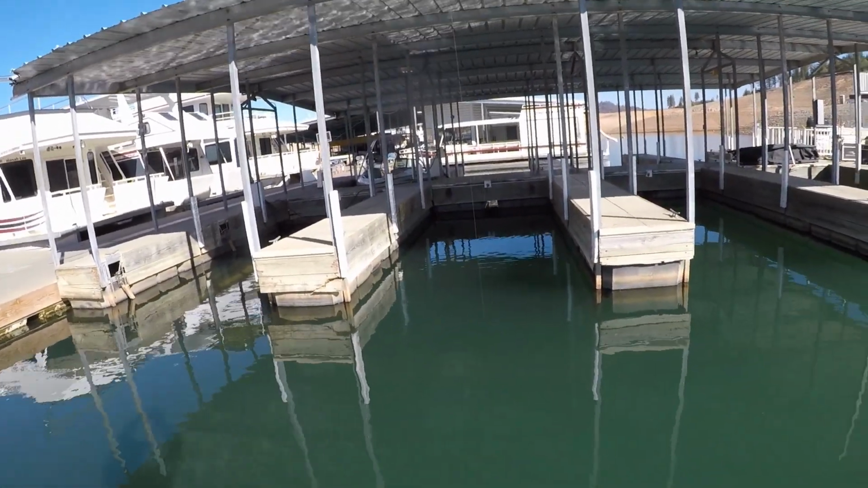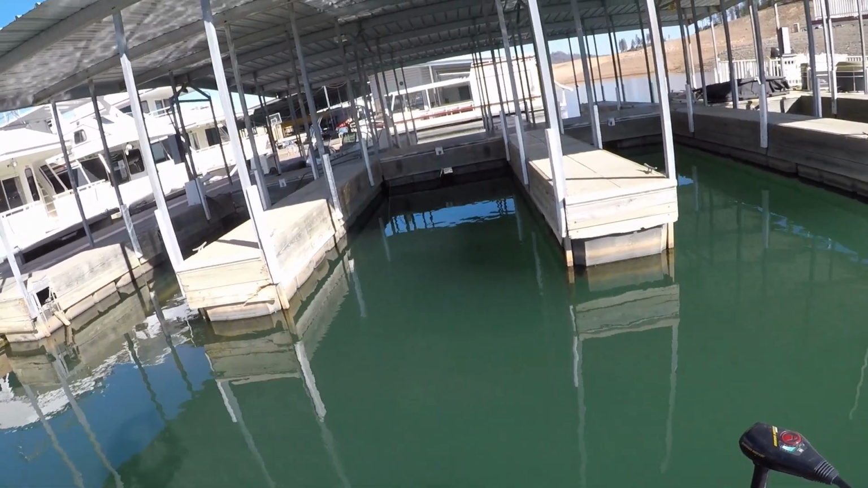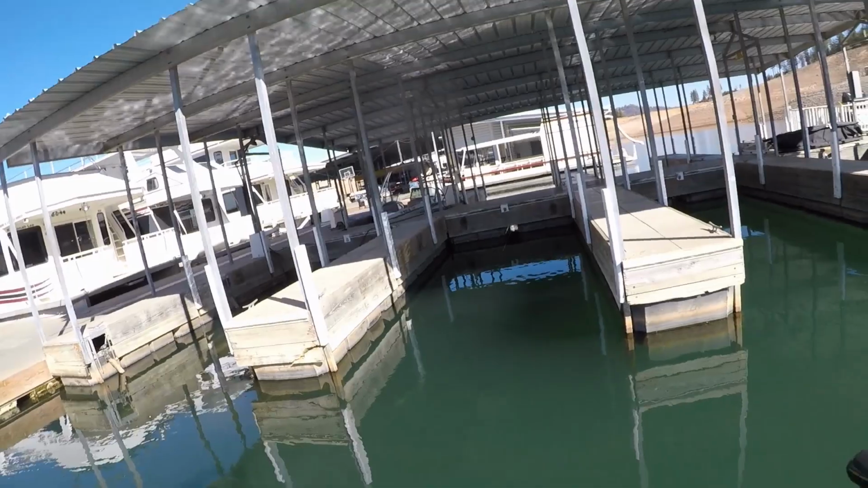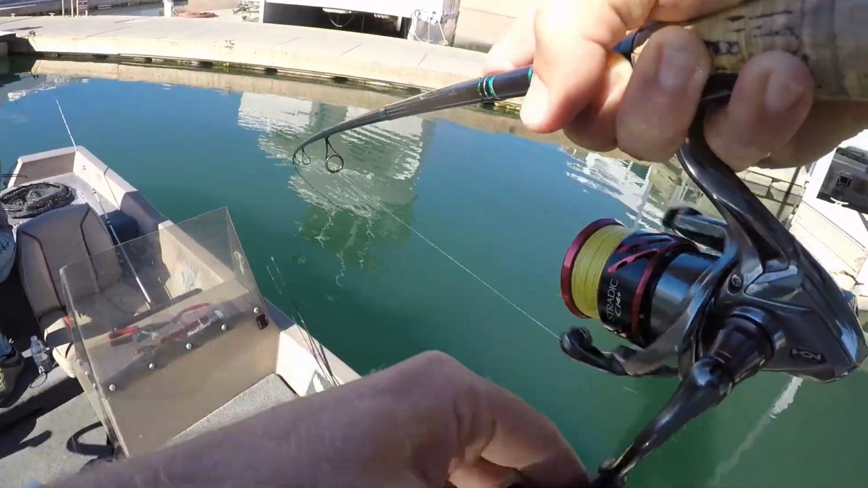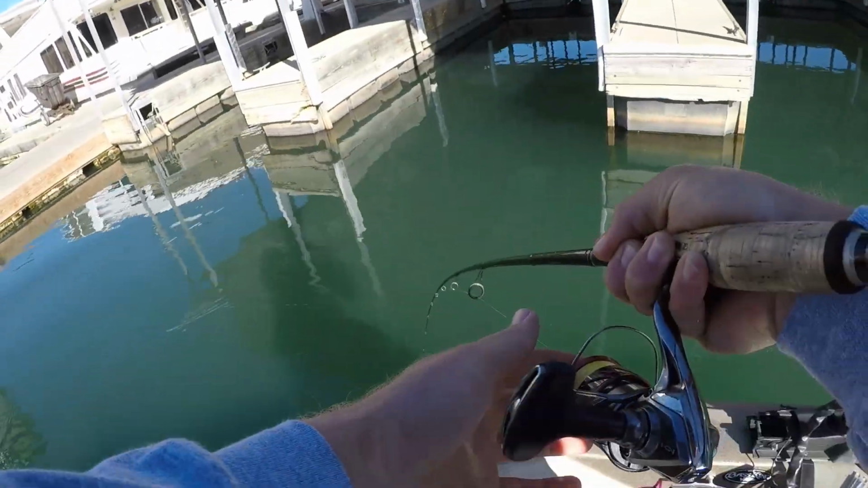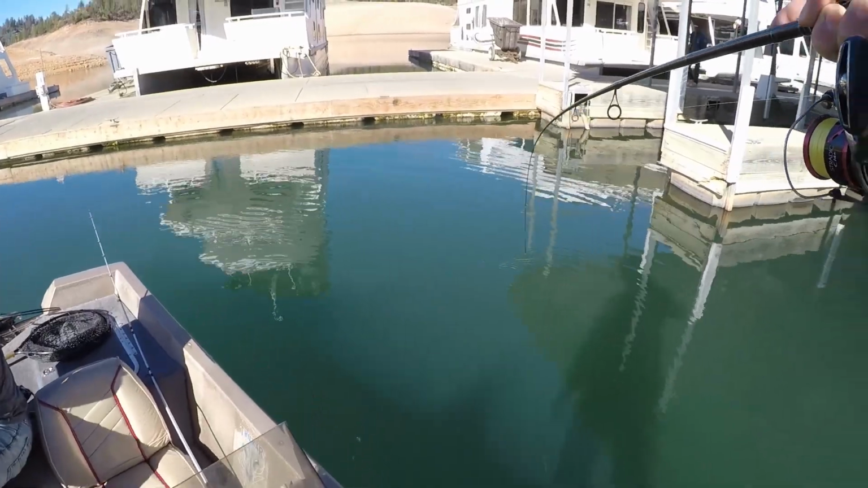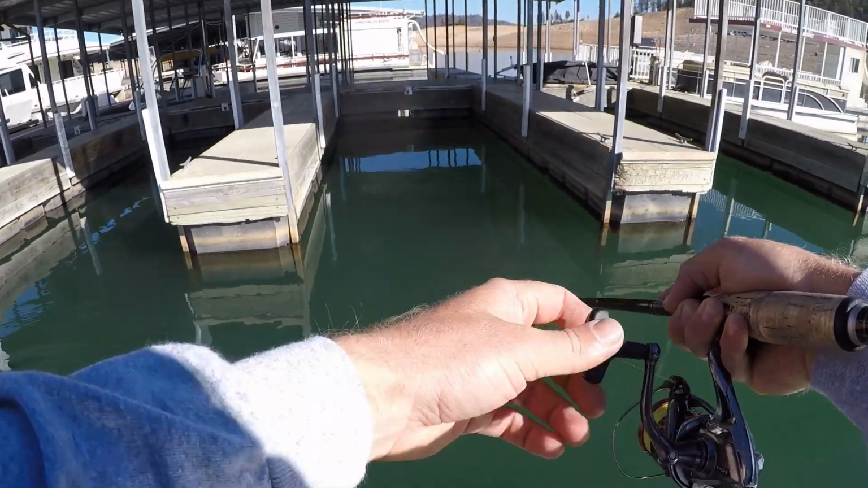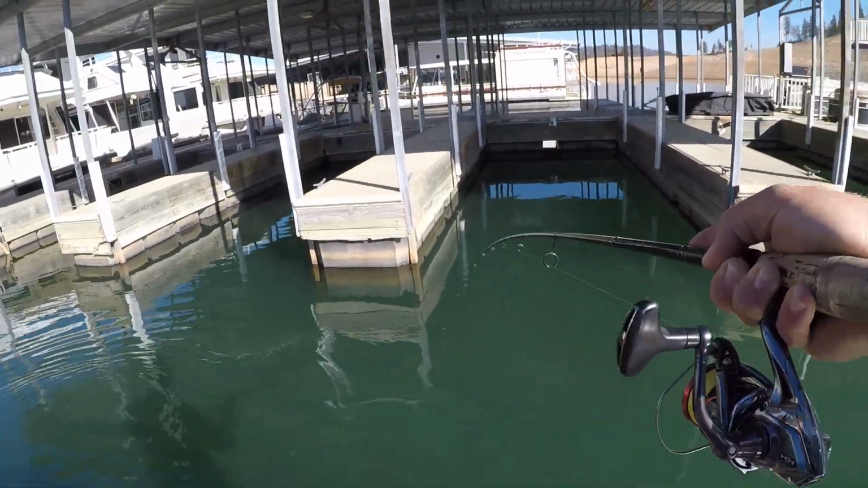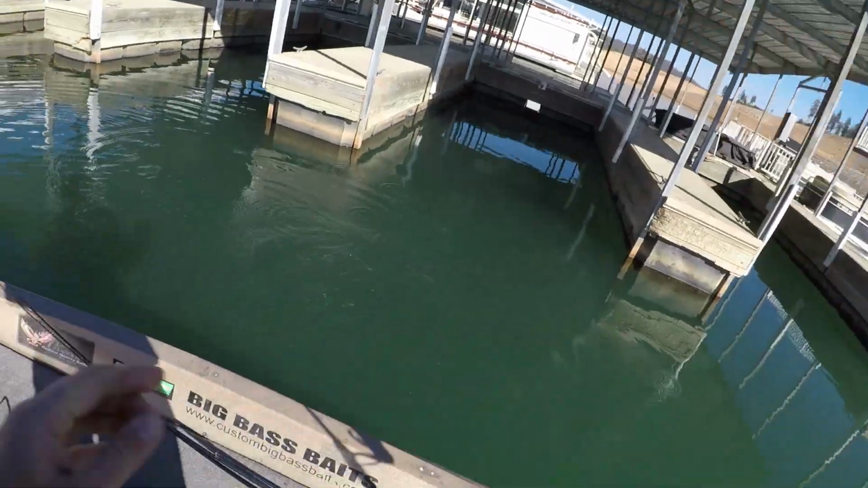Good one, good one. Uh-oh, get over that pole. Oh, it's a nice one. Oh, that's a good one. Oh, it is a good one. Back up in that slip. Yeah, not a bad one.